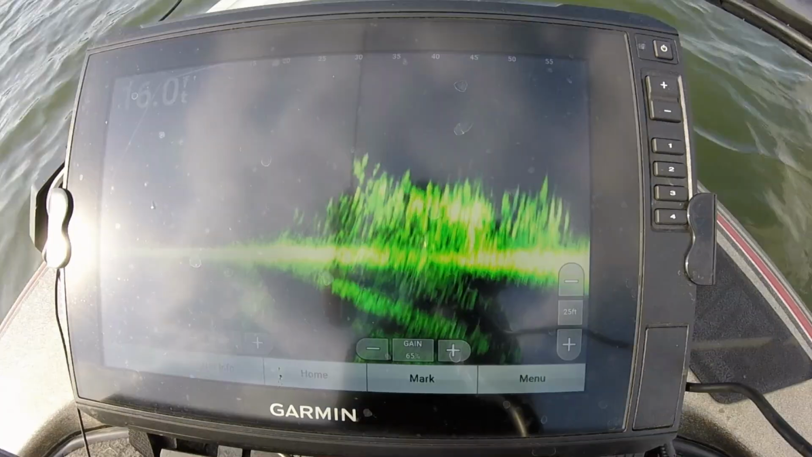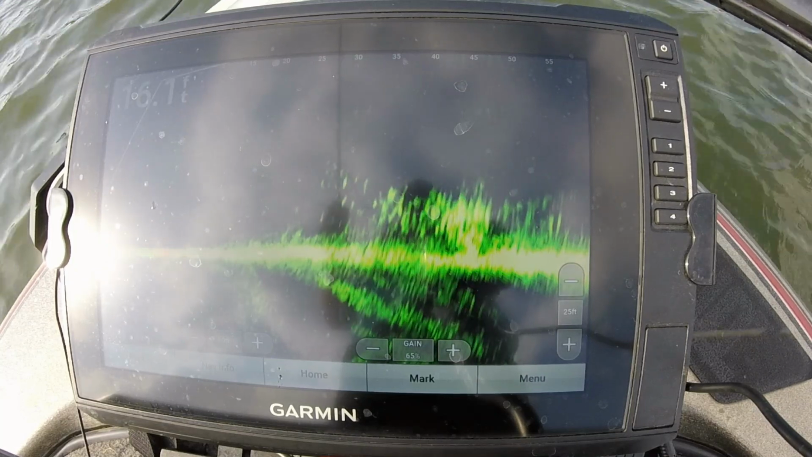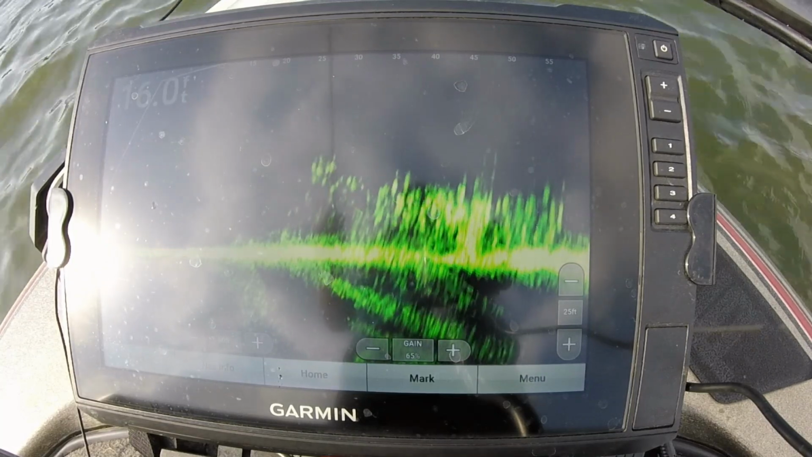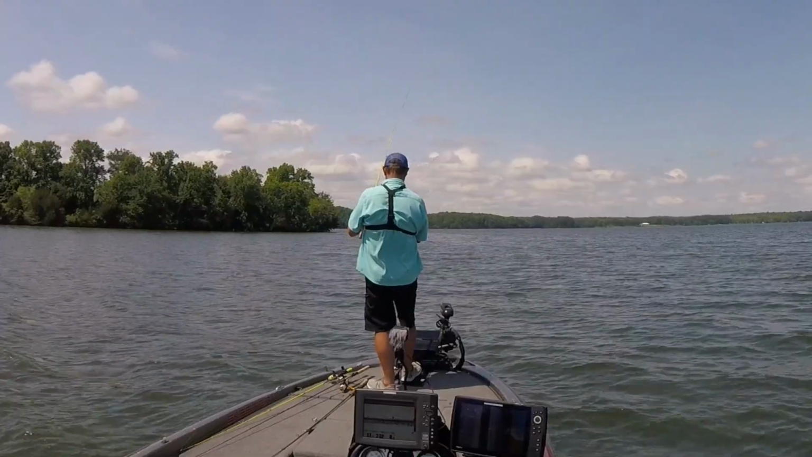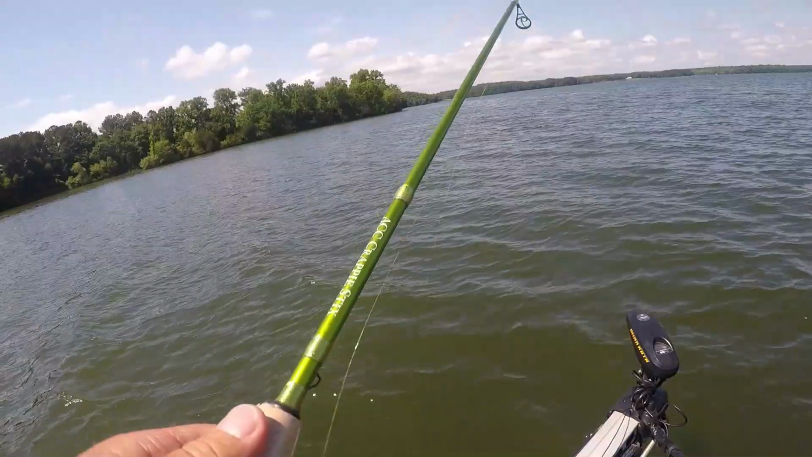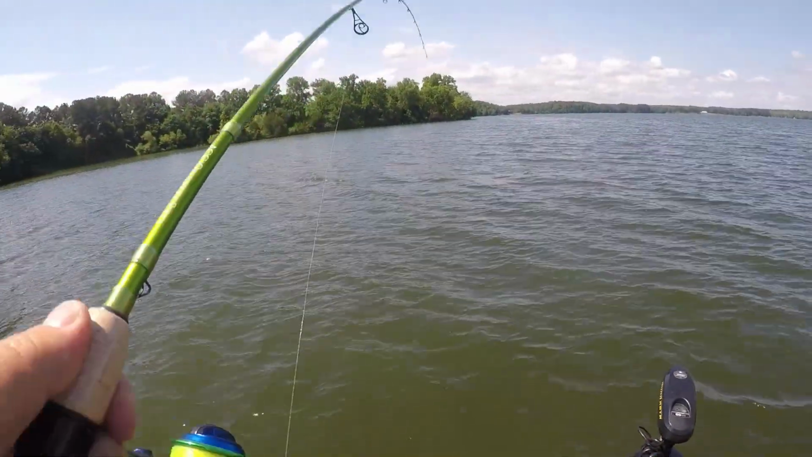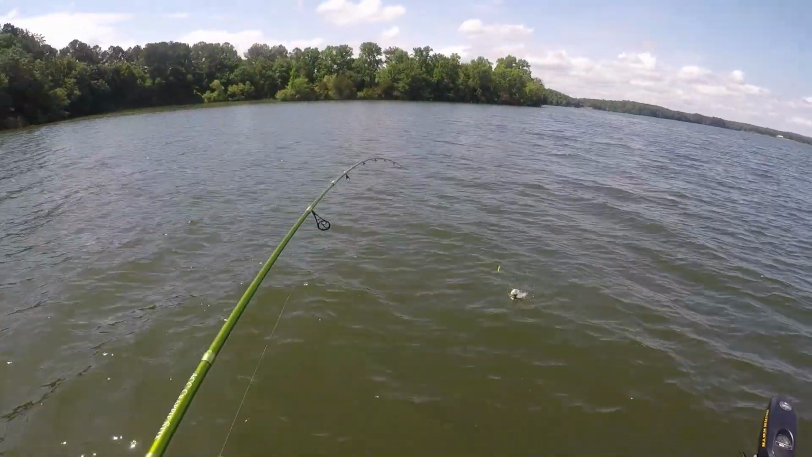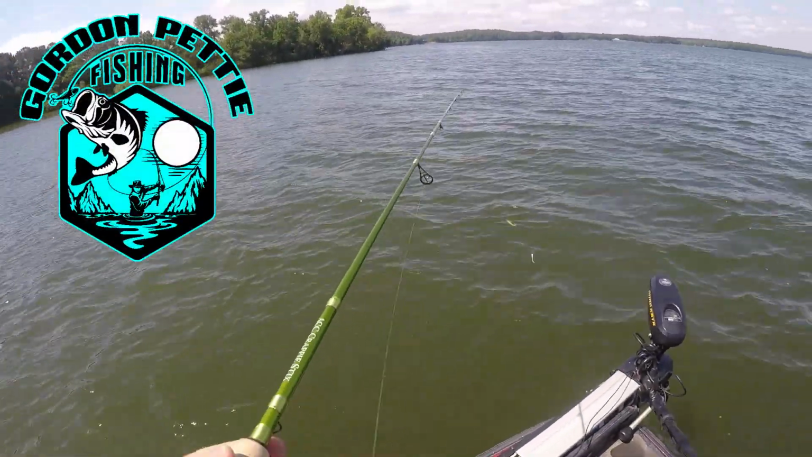There he is. No, that's gonna be a crappie. It was a crappie.